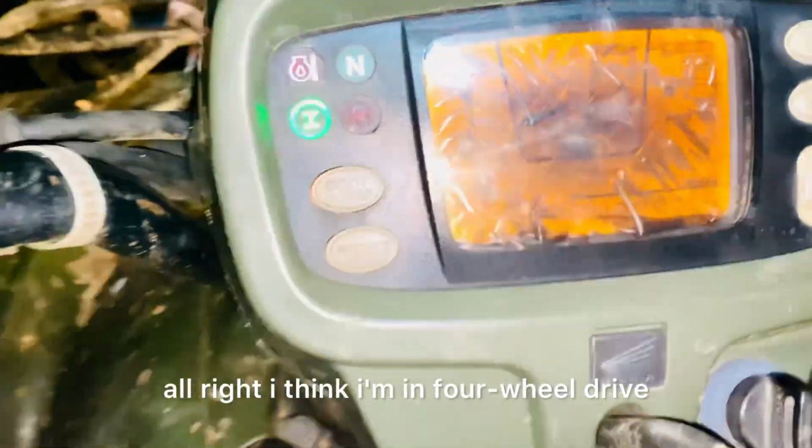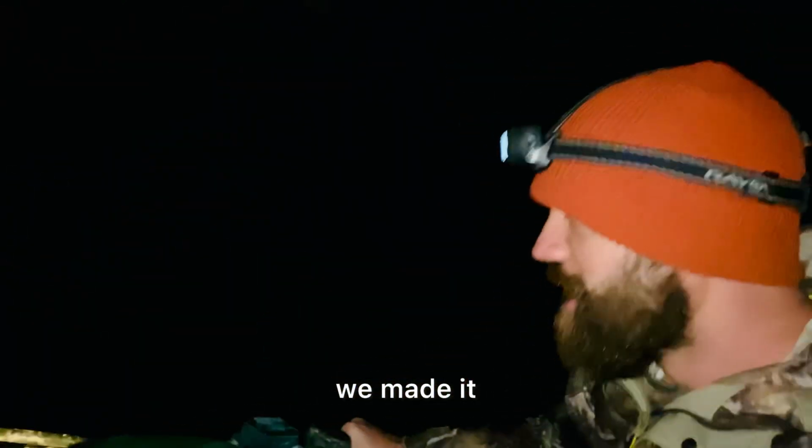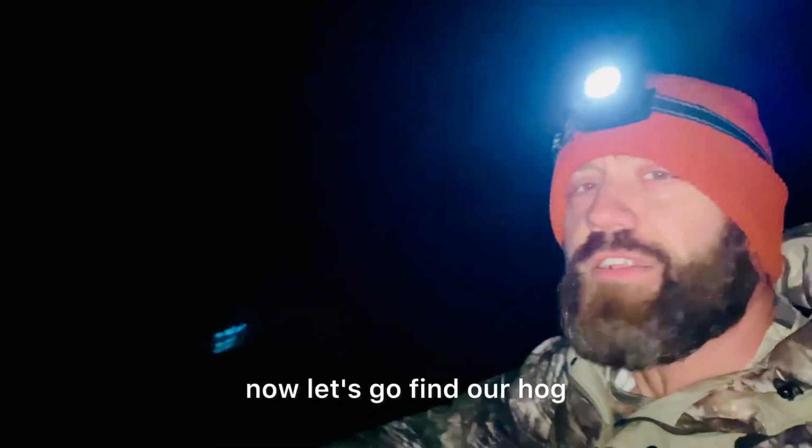All right, I think I'm in 4-wheel drive because we have a pretty good amount of mud we gotta drive across. Oh yeah, there we go. We made it. Now let's go find our hog.